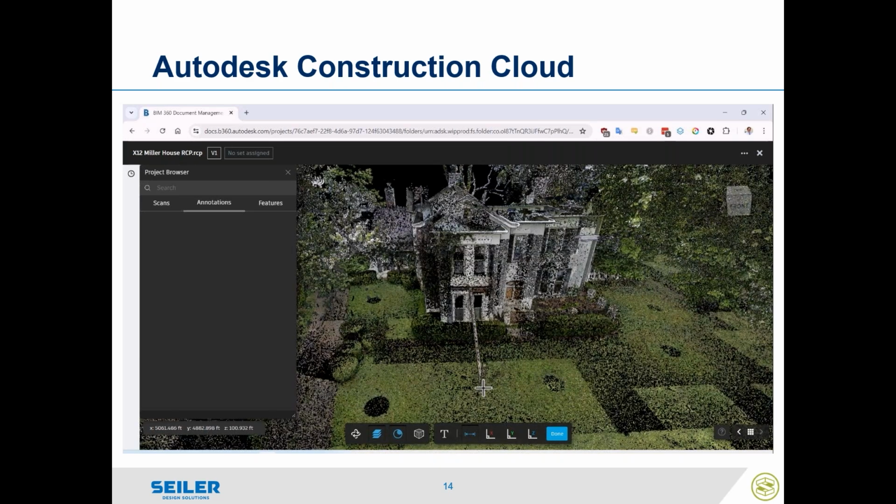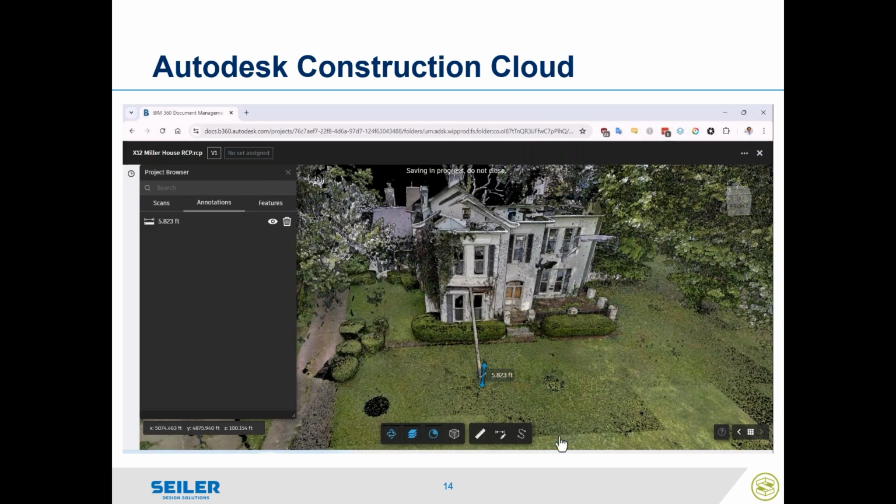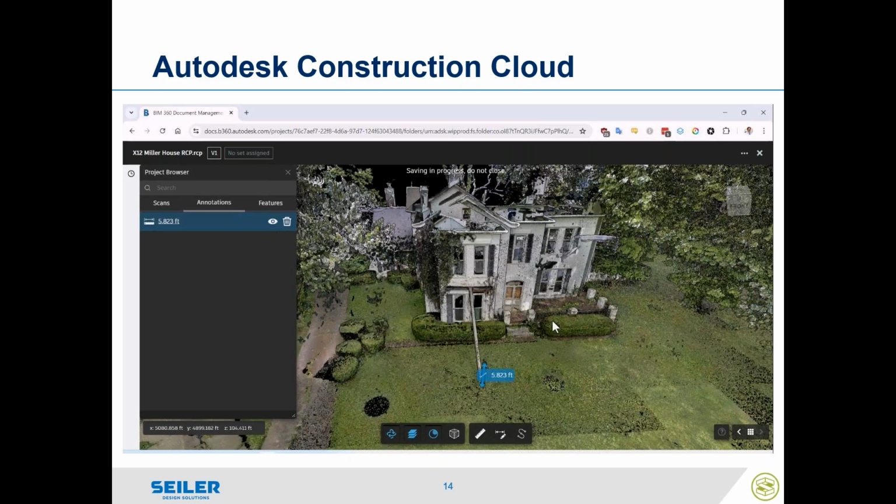Okay. It has some basic measurement and dimensioning tools. These become annotations inside, just like you can in ReCap. And then I can turn those on and off as need be as well.